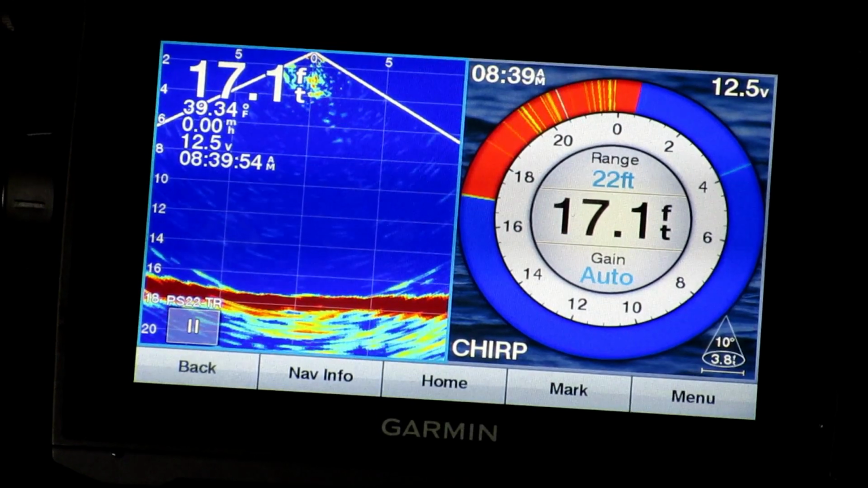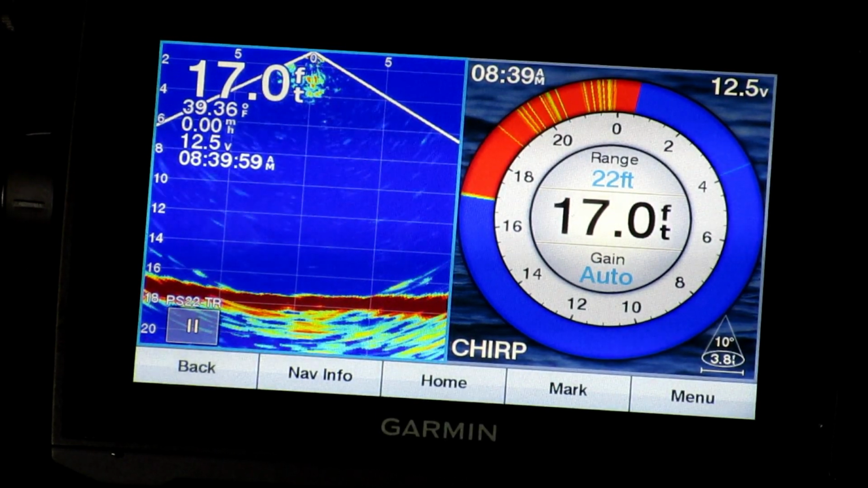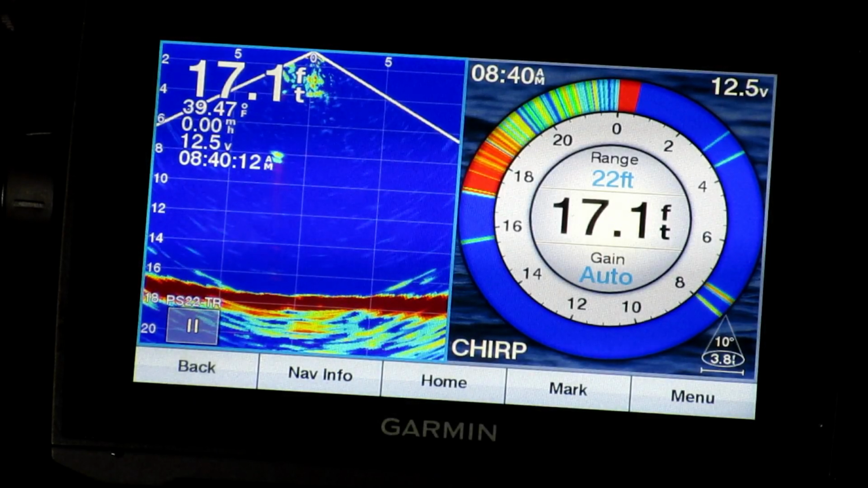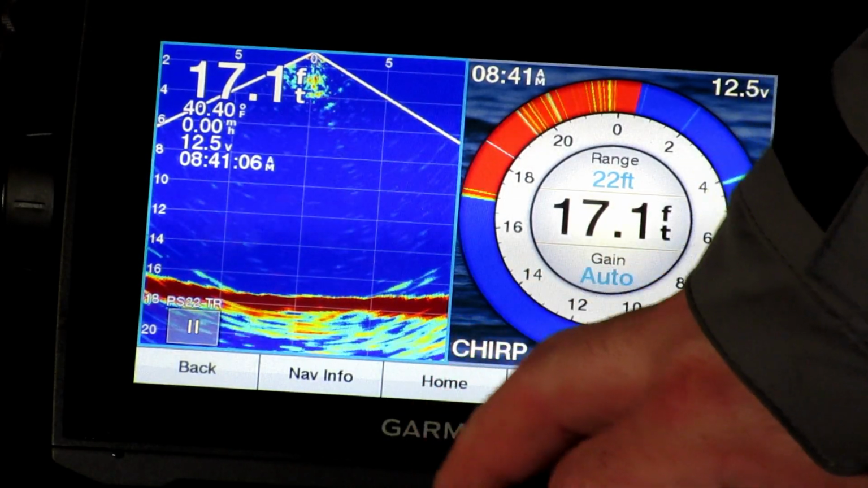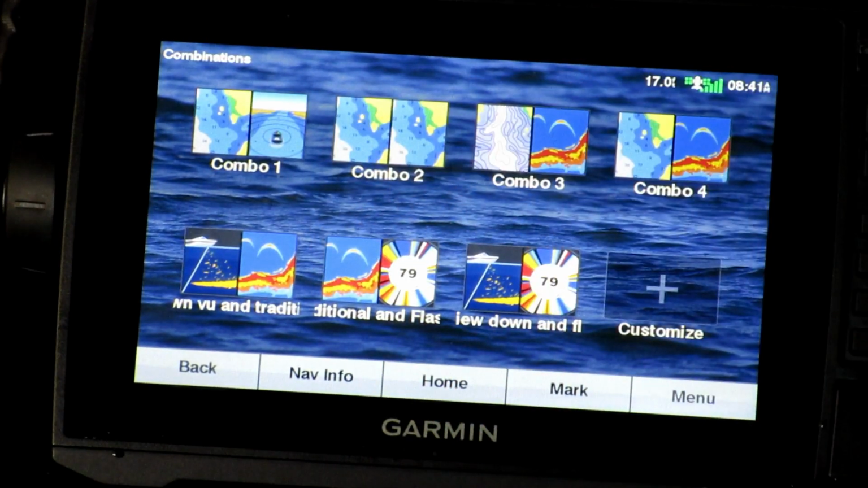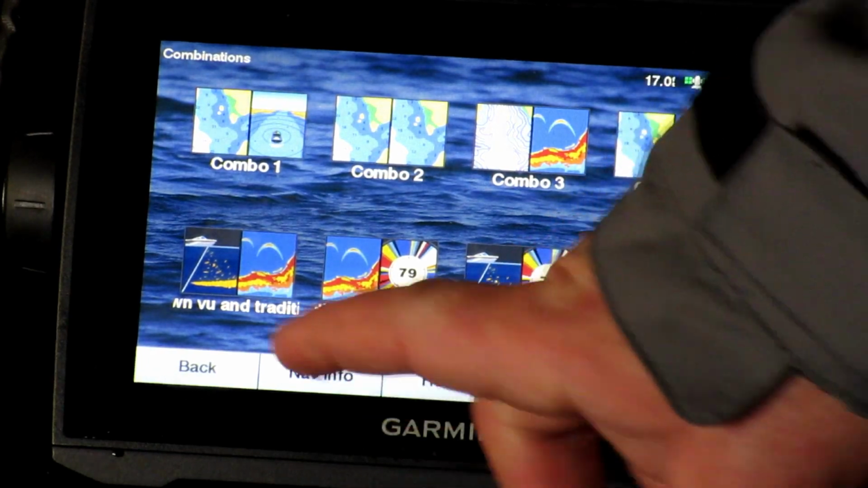So another nice feature is that you can actually split your views. If you like the traditional flasher view, you can also pair it with the Panoptix view. You can also come over here, go back to the home screen, go to combos, and these are customizable. You can set it up however you want. That was the flasher and the Panoptix.